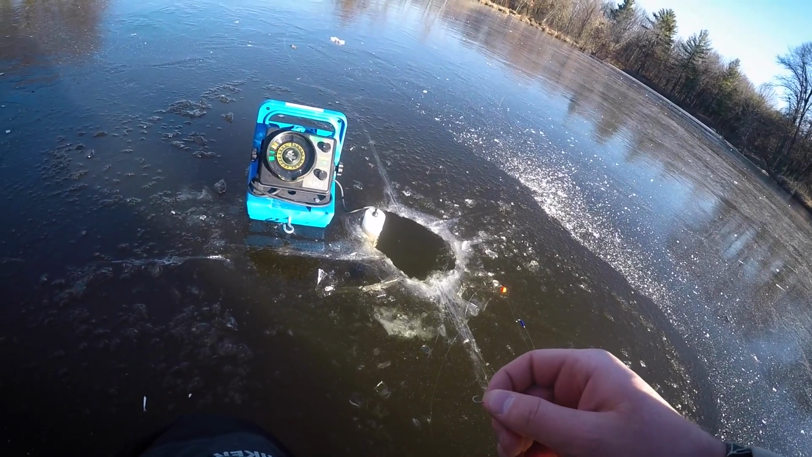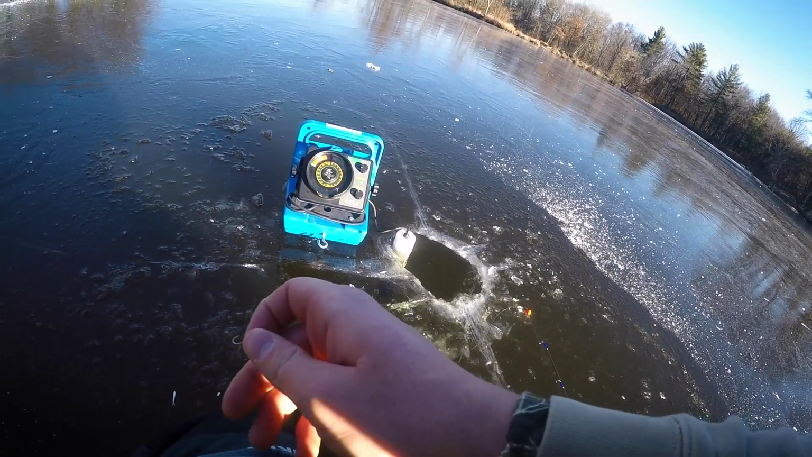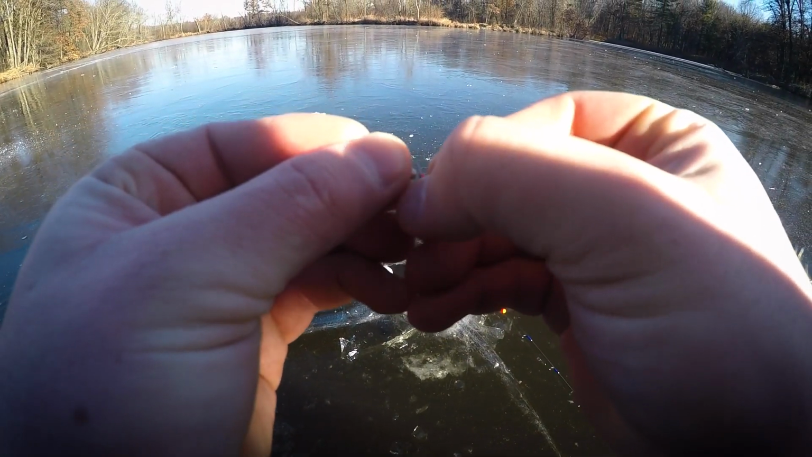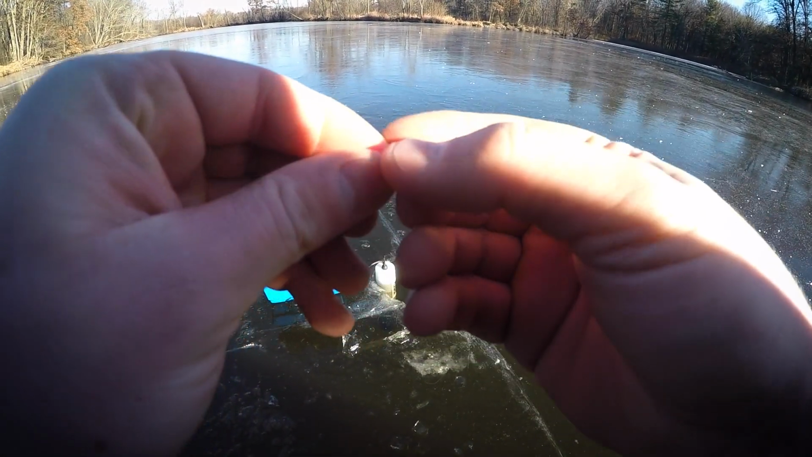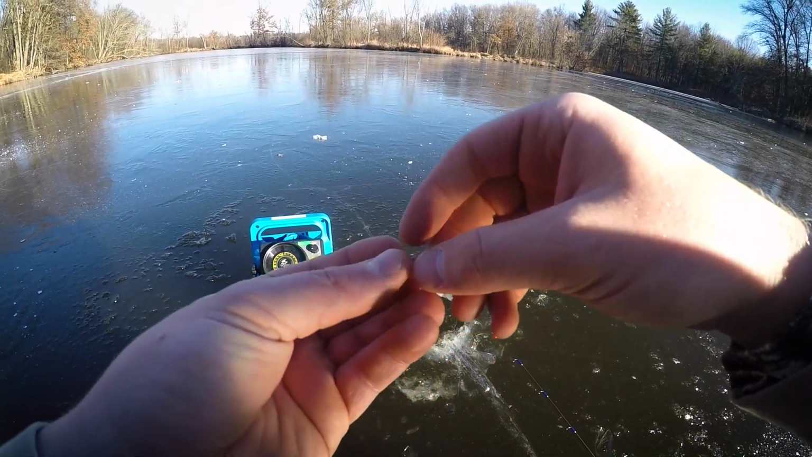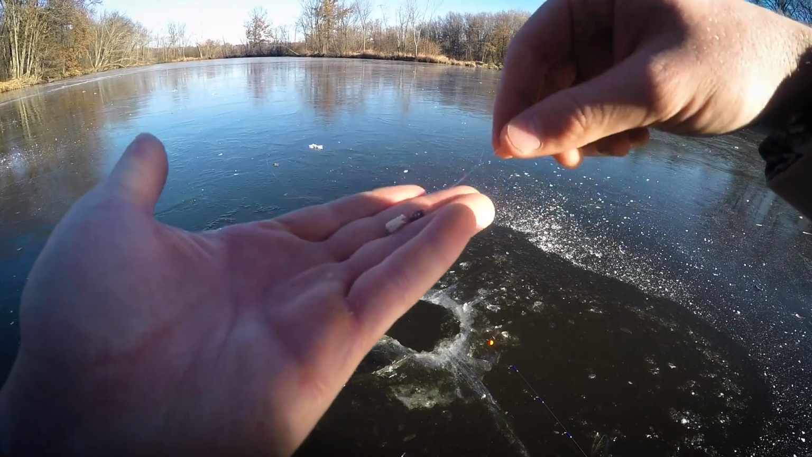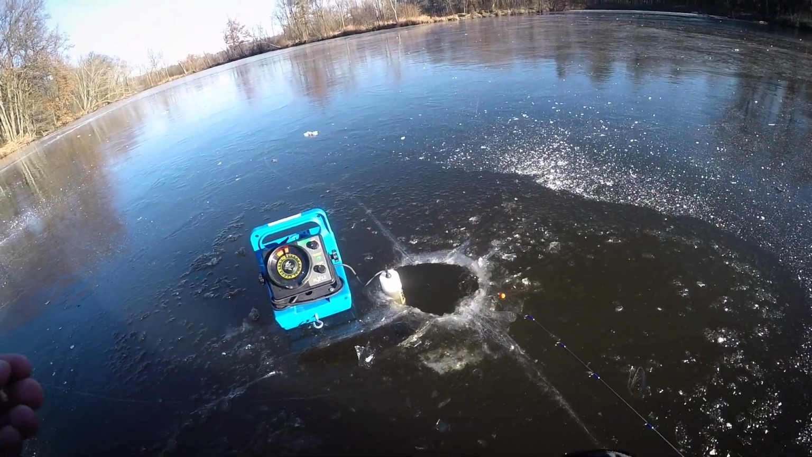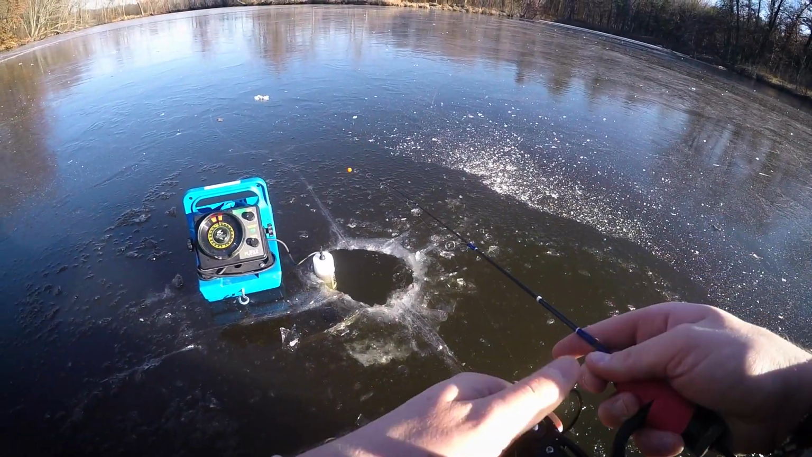I'm going to switch to a smaller presentation here once. I got some of these Gulp. Well, that scared me slightly. I'm going to rip that in half. That's just a Gulp waxworm right there, a plastic waxworm. Little smaller profile. We'll see if that'll trigger a bite here, because we definitely have enough marks down there.